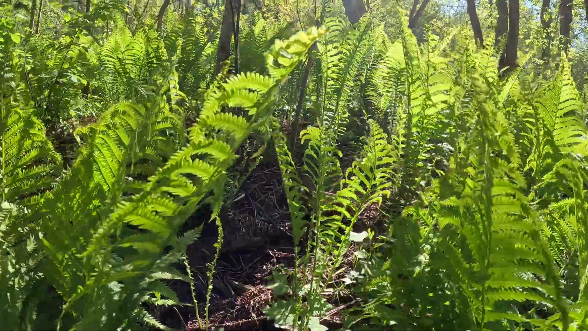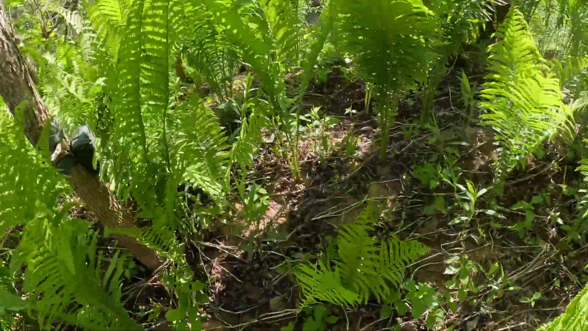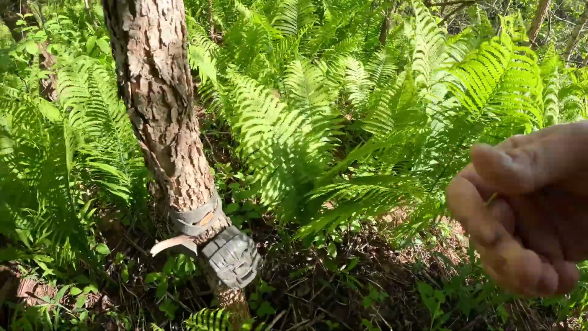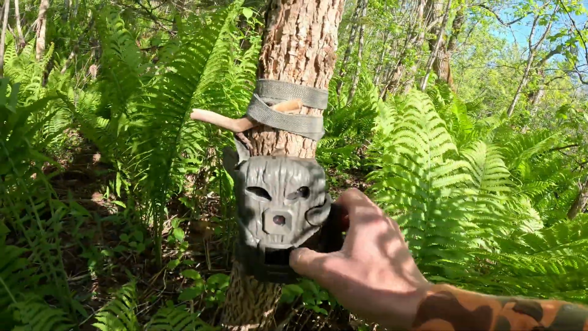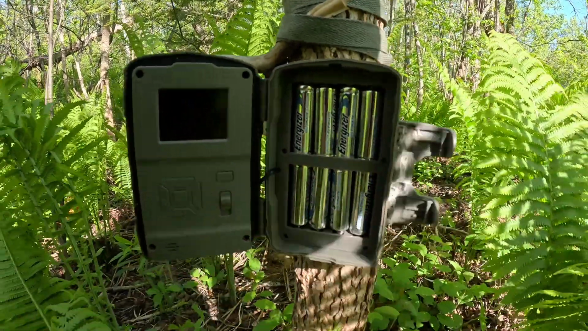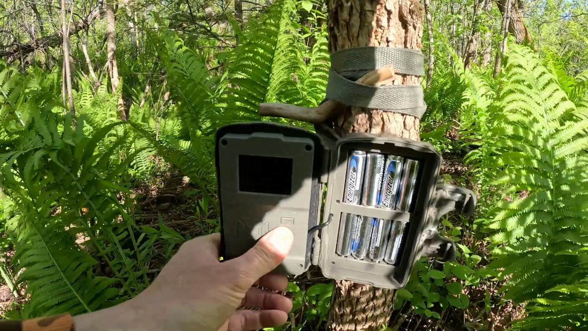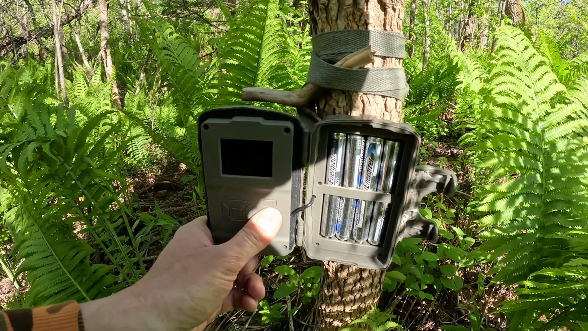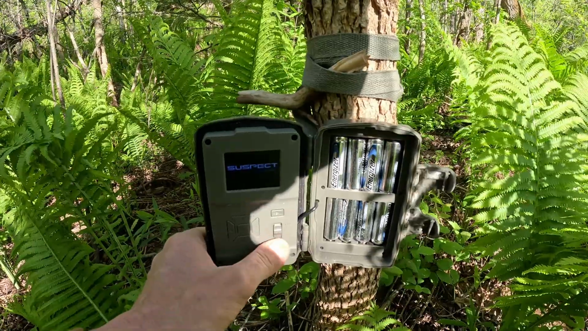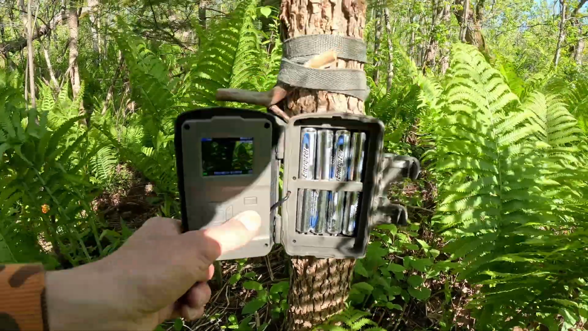So, we'll see. It'll be interesting to see when these ferns shot up, but this is a Suspect camera. Don't make them anymore, but this one's pretty good. Yeah, we got a lot of videos.